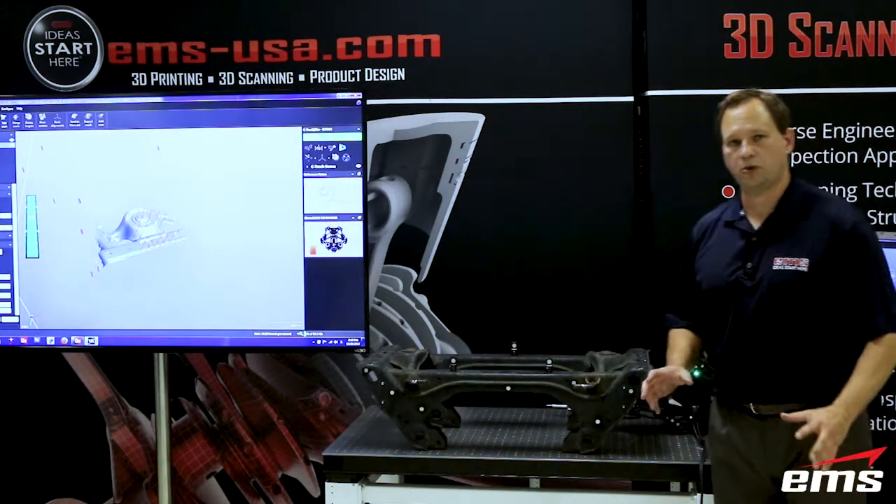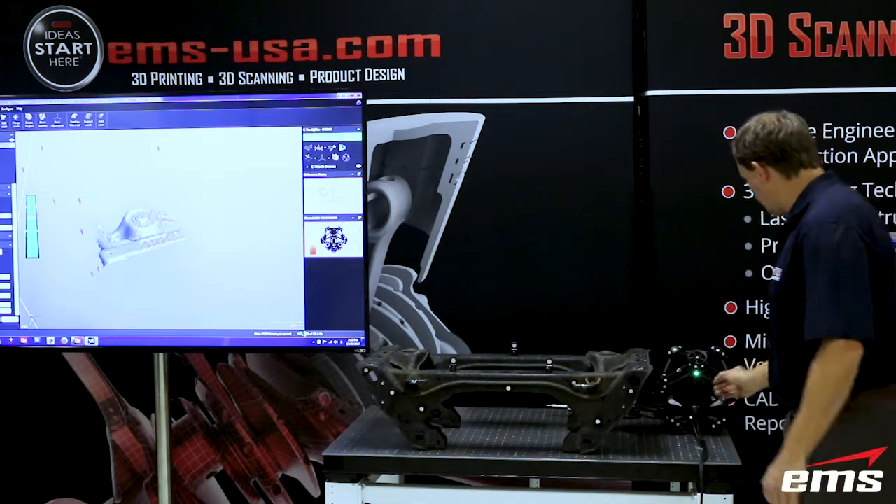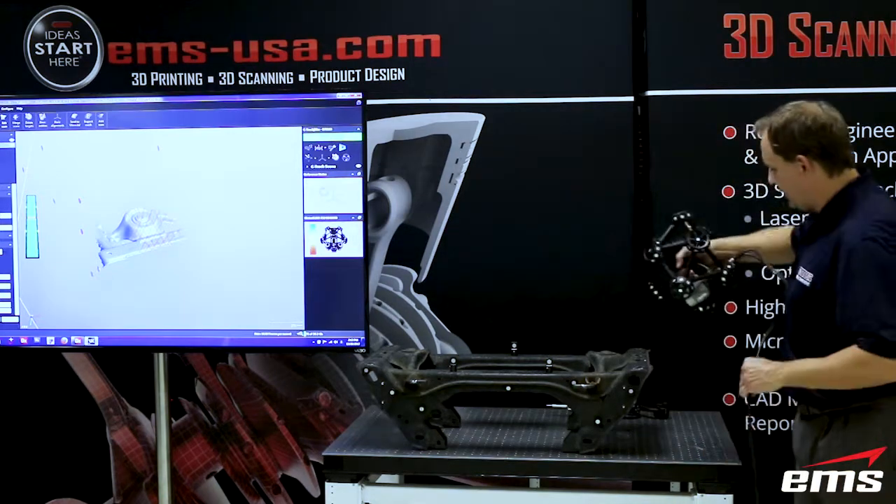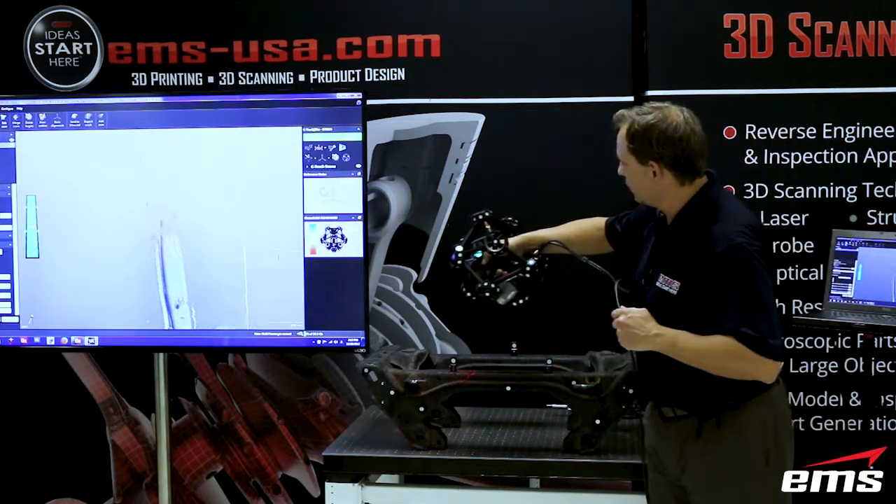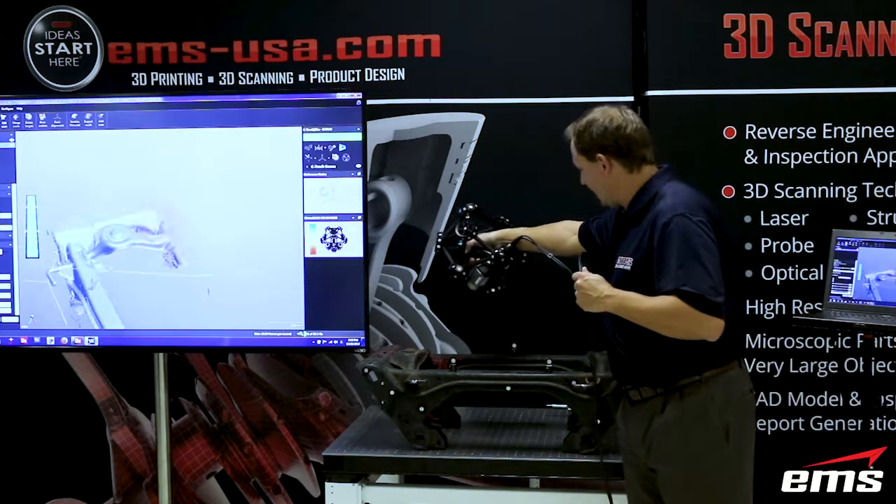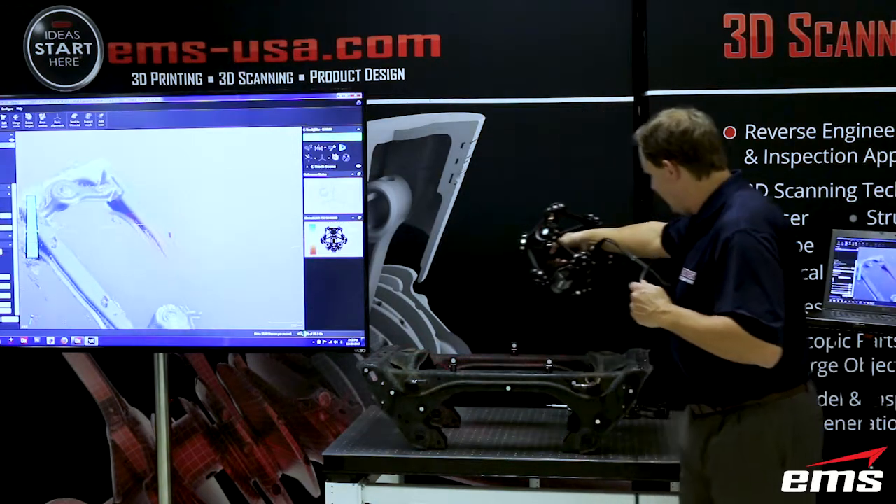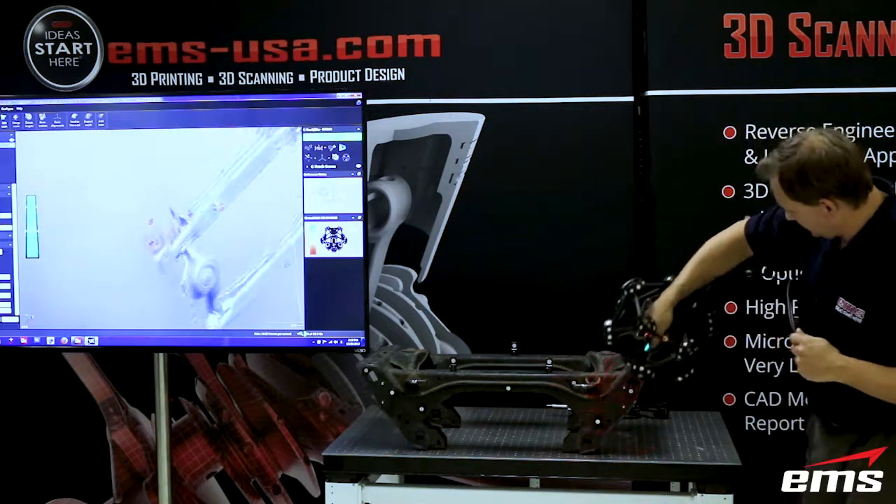Okay, next we're going to show probing, but what I'm going to do first is some 3D scanning. We'll get some scan data on the screen, and then we can show the probing because you'll see how the two work together. So again, I've just reset it up. I've done my dynamic referencing again, so I've identified those same targets. Okay, and I'm just going to fill in some data here.